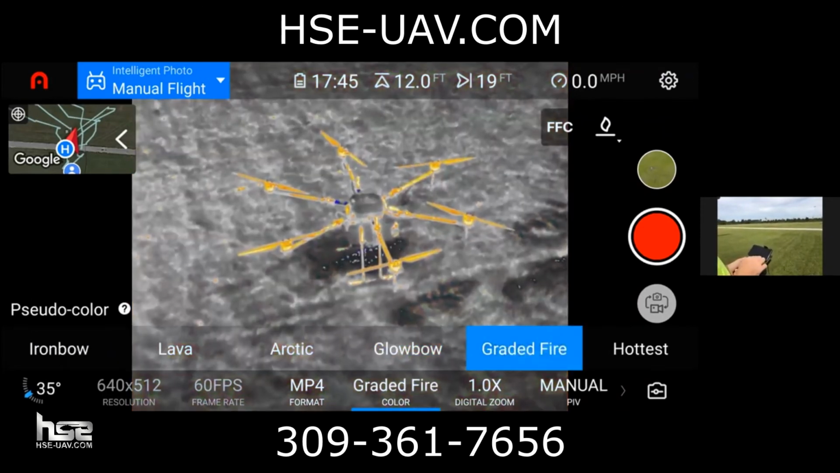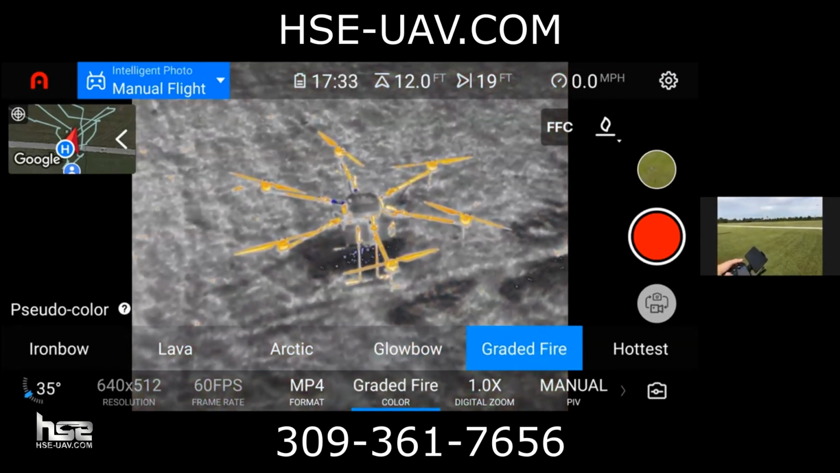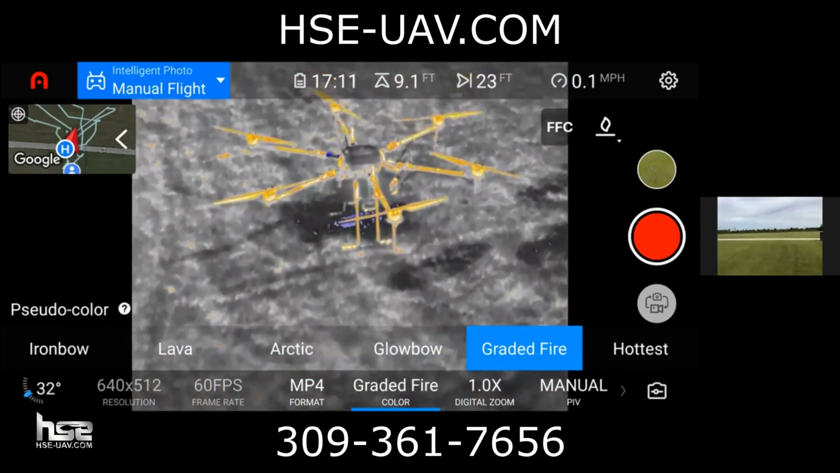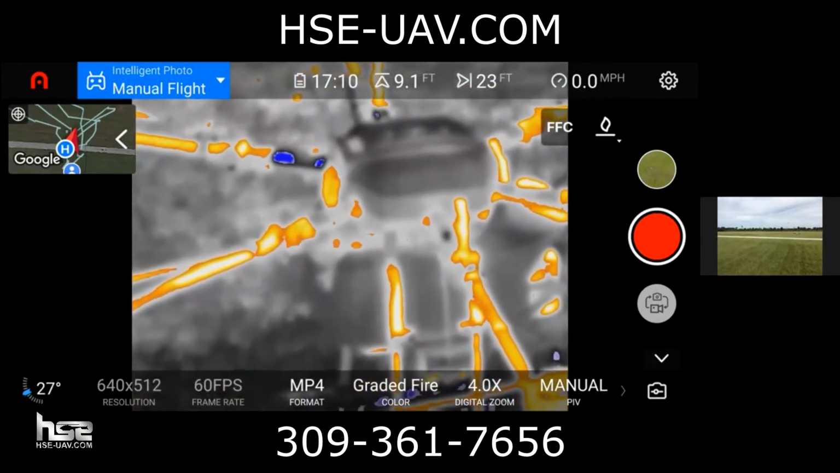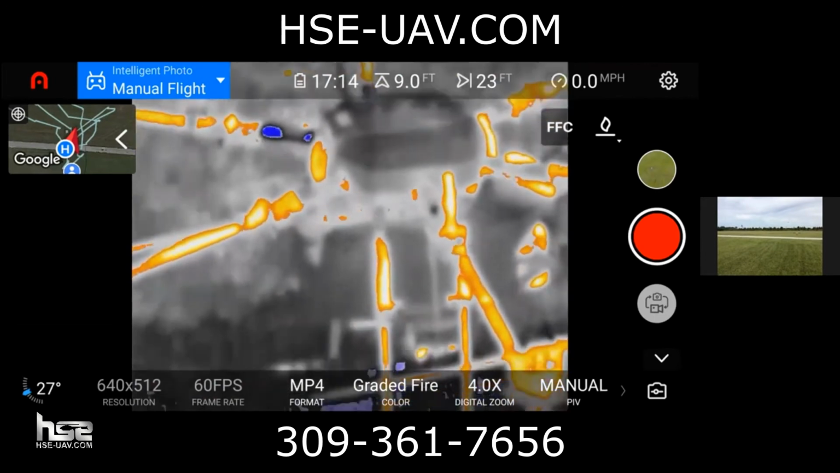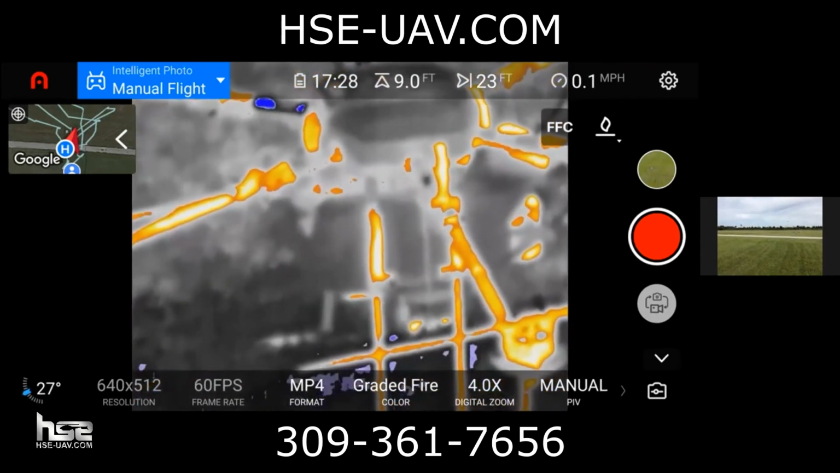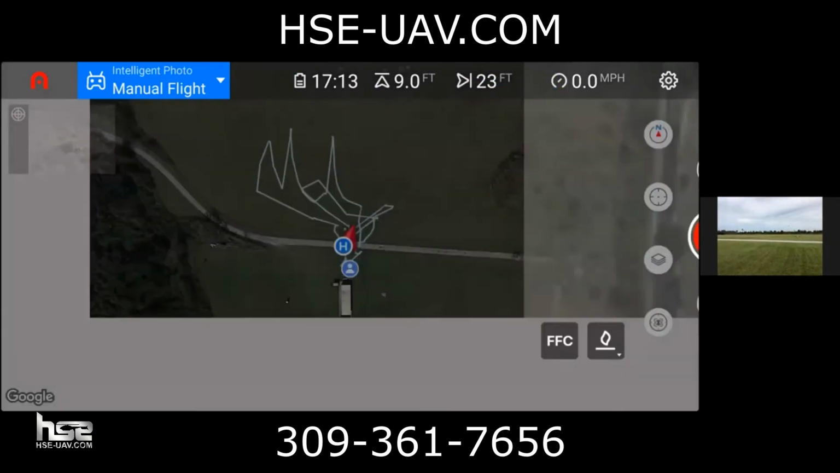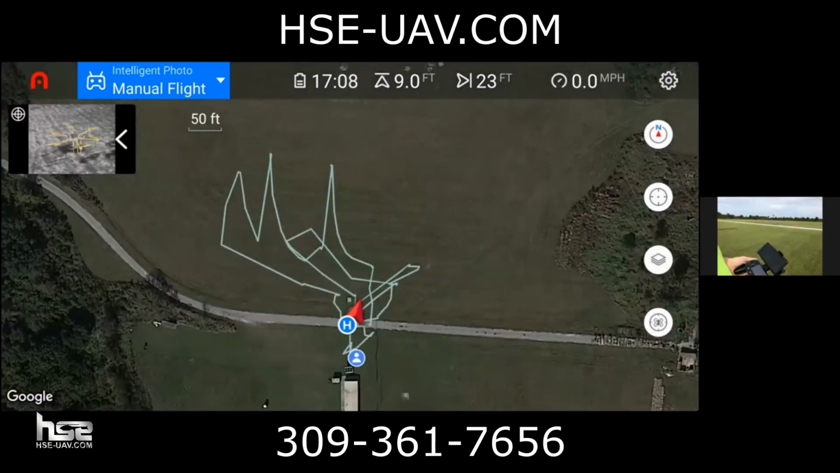This one's pretty cool. This graded fire really shows the differences in high temperature. So you can see on the motors, it's crystal clear as expected. You can actually see the battery too really well. And you can actually zoom in with the thermal camera too. If I pinch and zoom, just like any photo on my cell phone, I can zoom in and you can see the motors are crystal clear here. And you can see the tank is actually quite cool because of the water that was in it. So it's pretty spectacular. Again, this software has, you can see here, this is actually my flight, flying back and forth. It shows me exactly where I've flown.